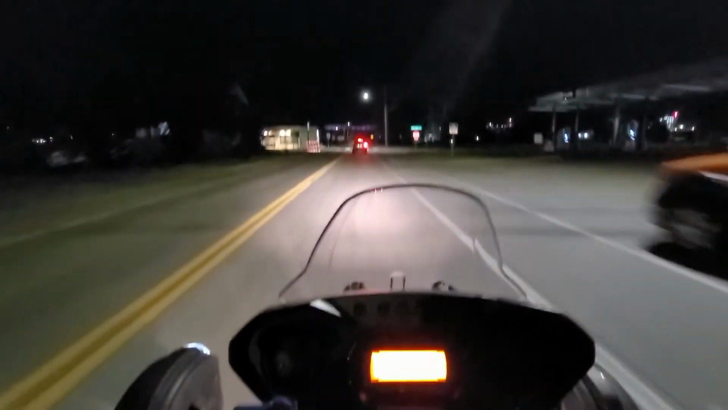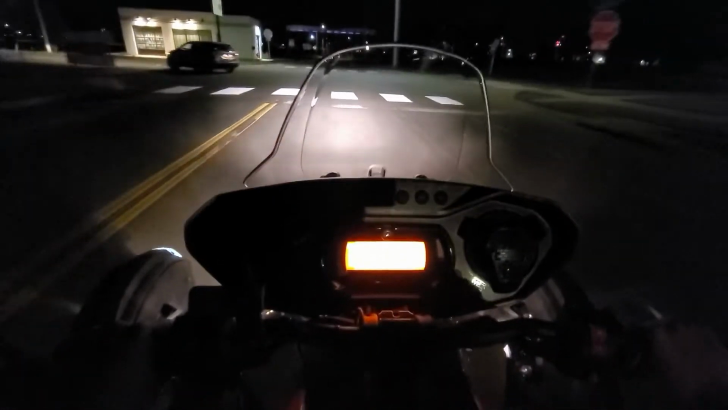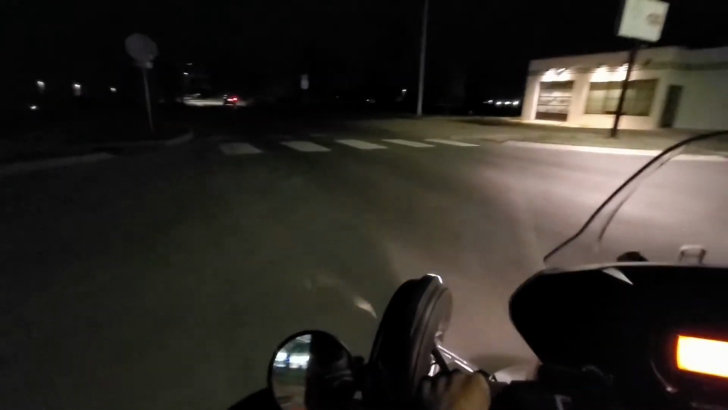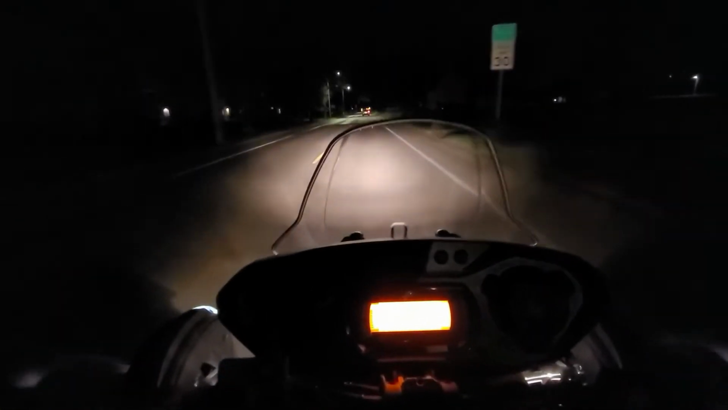They didn't have to include that little bit of light because there's still light from the actual tail lights and brake lights, but BRP Can-Am just added that extra little light for your license plate visibility needs. I think that's pretty cool.